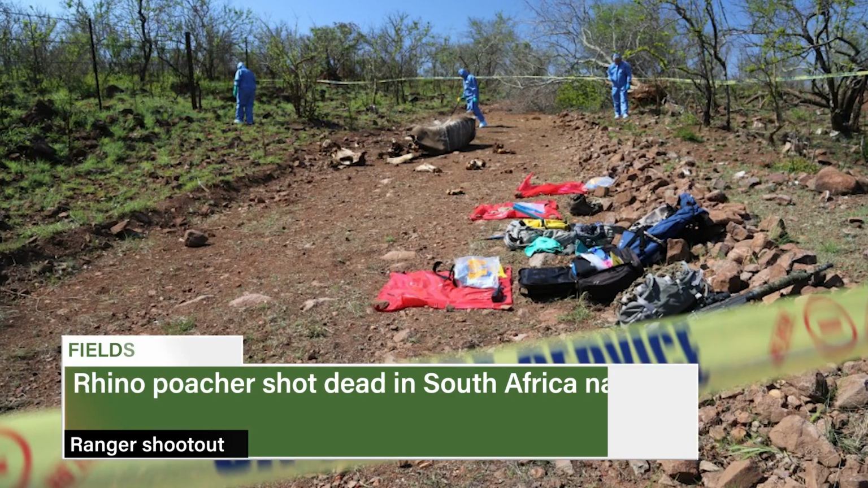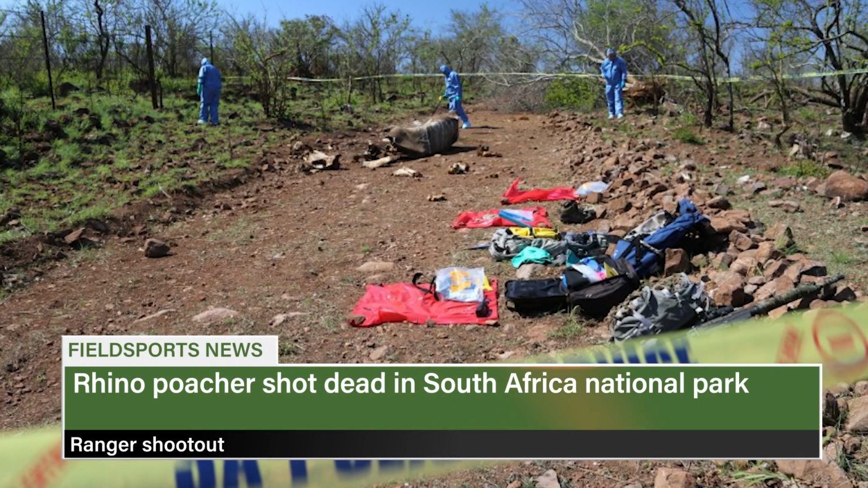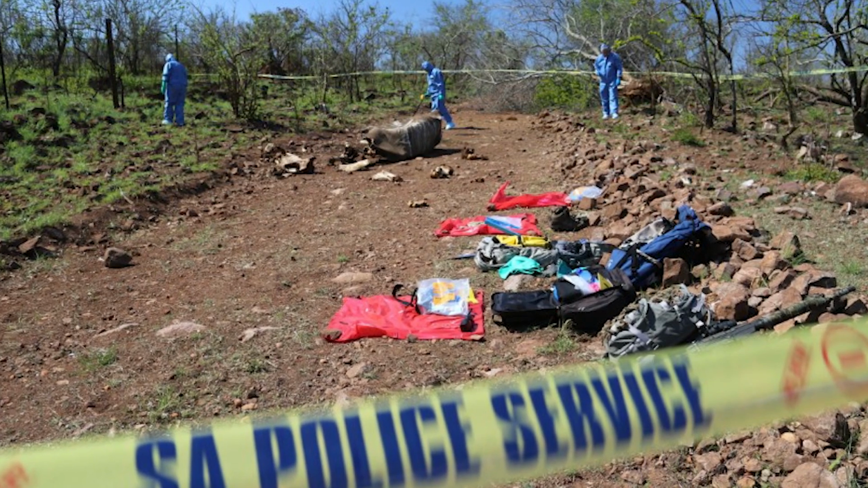Park rangers in the Kruger National Park in South Africa have shot and killed a poacher and injured another. A third person escaped. The rangers recovered a rifle and ammunition after the gun battle. Police are guarding the injured man at hospital as investigations continue.